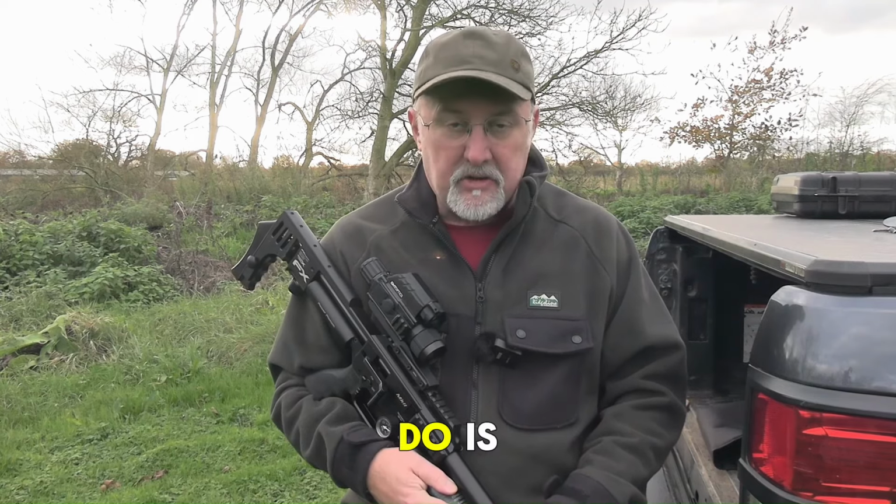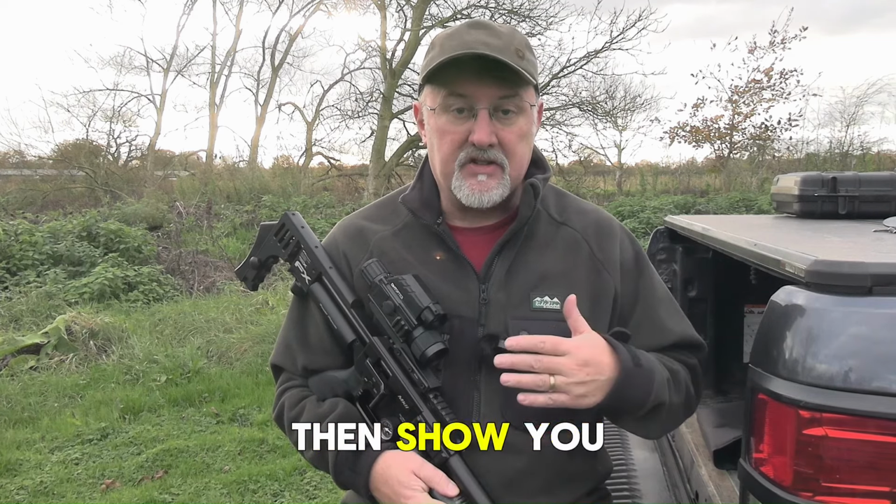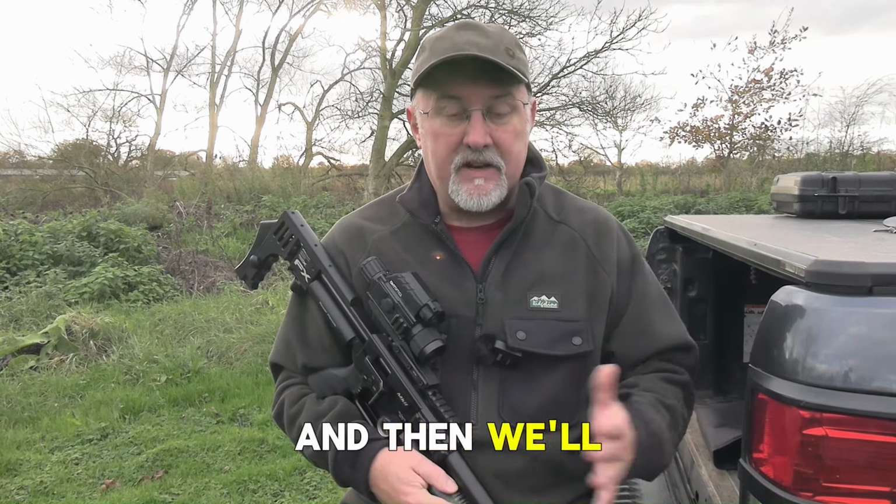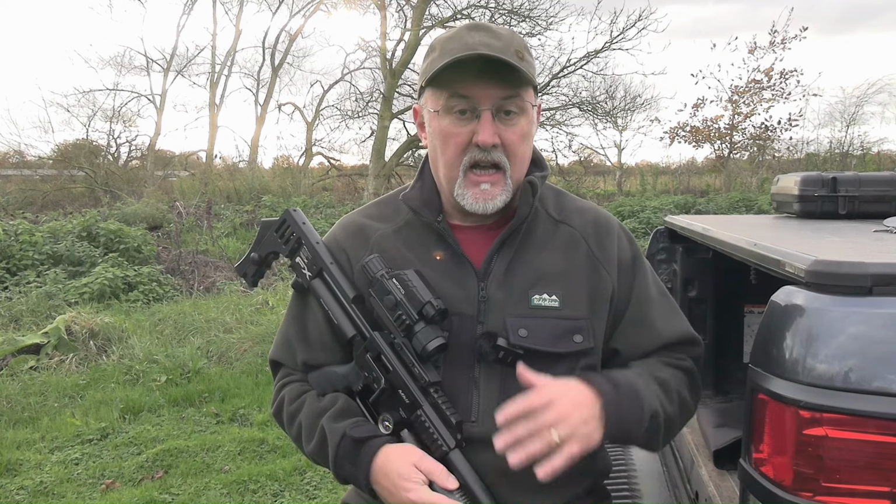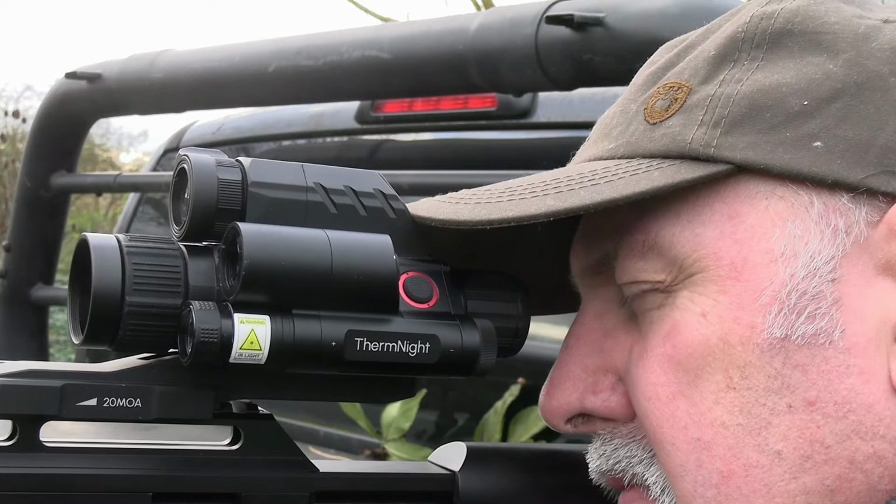So what I thought I would do is I'll walk through some of the external features on the scope, then show you some of the internal features and functions as best I can, and then we'll finish up by showing you some footage of the scope in action on a hunting trip from last night.